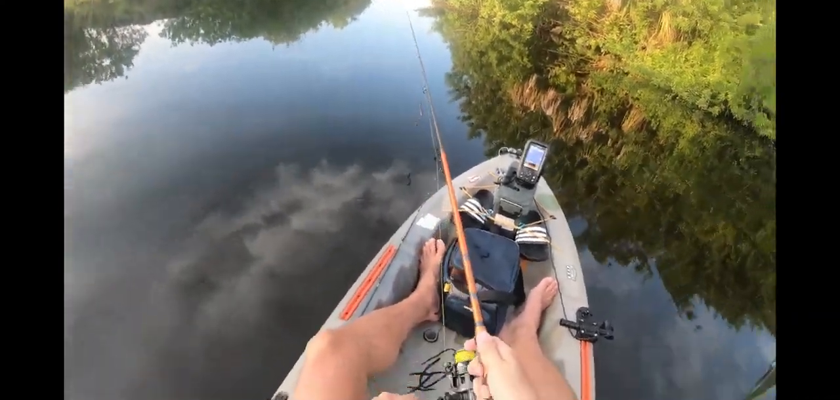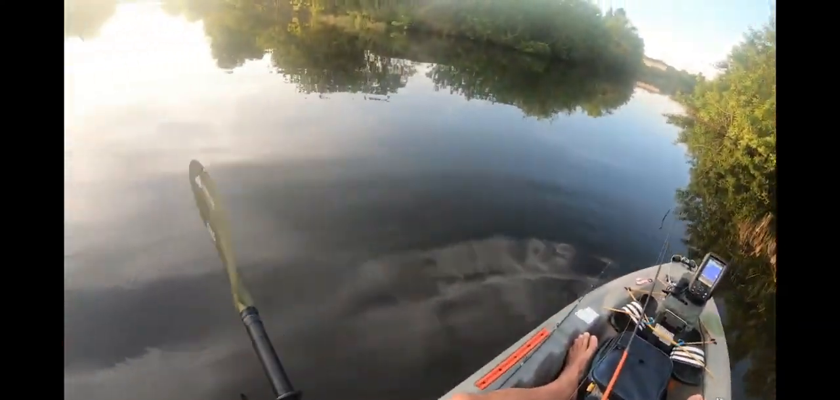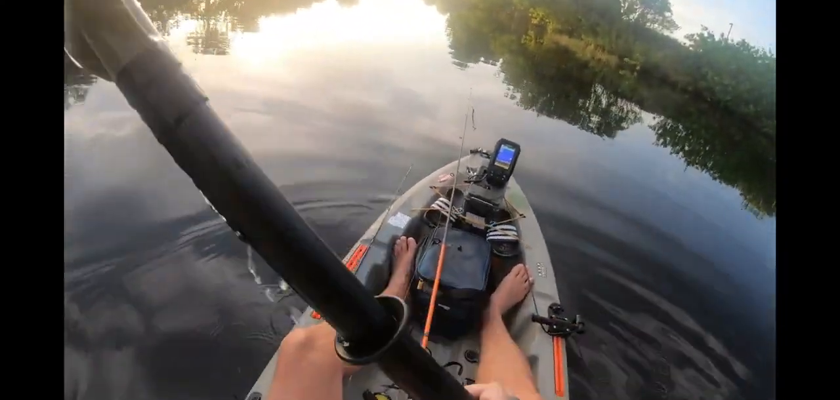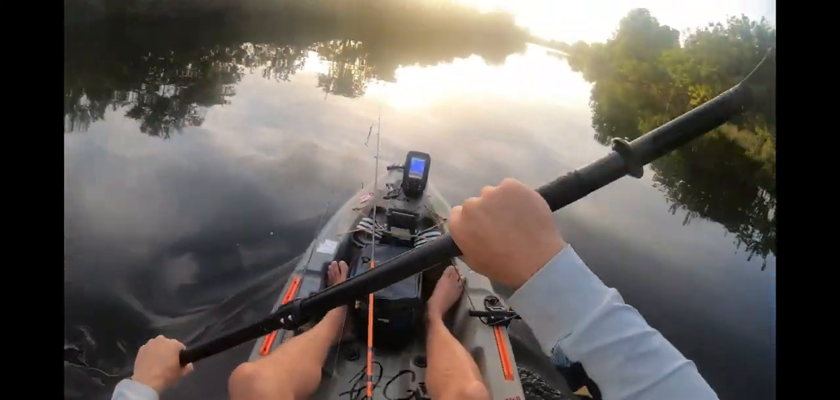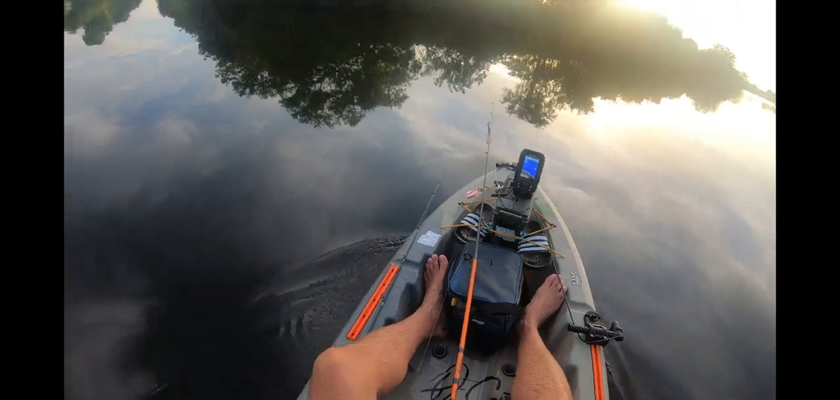Now, we marked that bait ball again, so I'm going to take us back up closer to that grass spot so we can float through the four corners again. Now I'm thinking about going down this canal over here because we have not gone down that canal yet. I'm going to throw my line in this grass spot right here too.